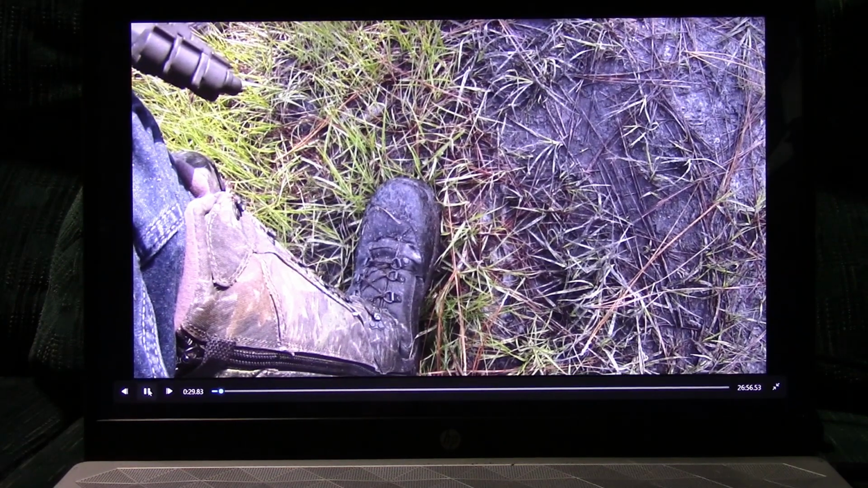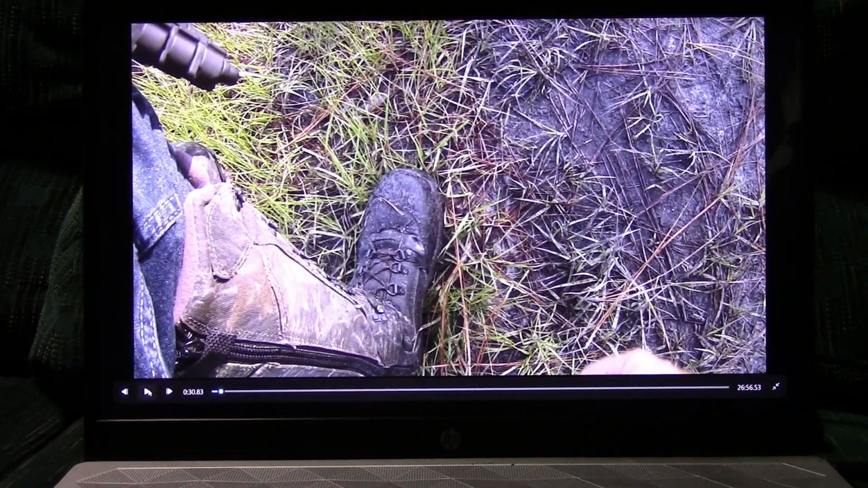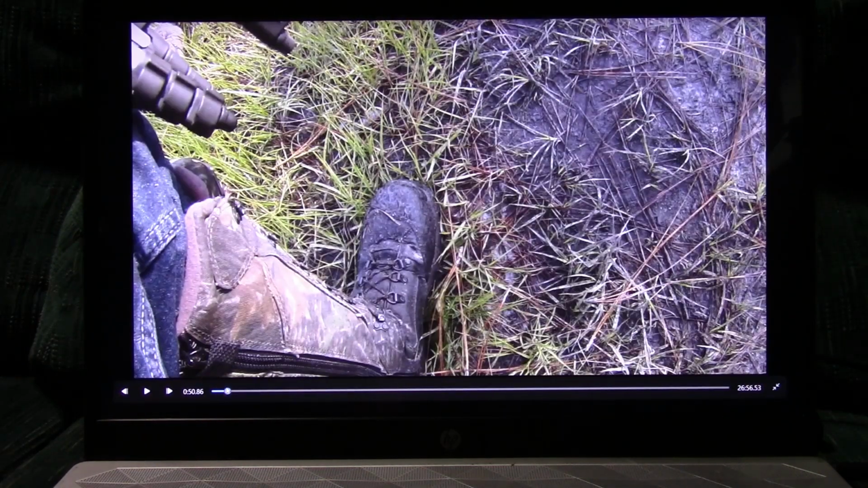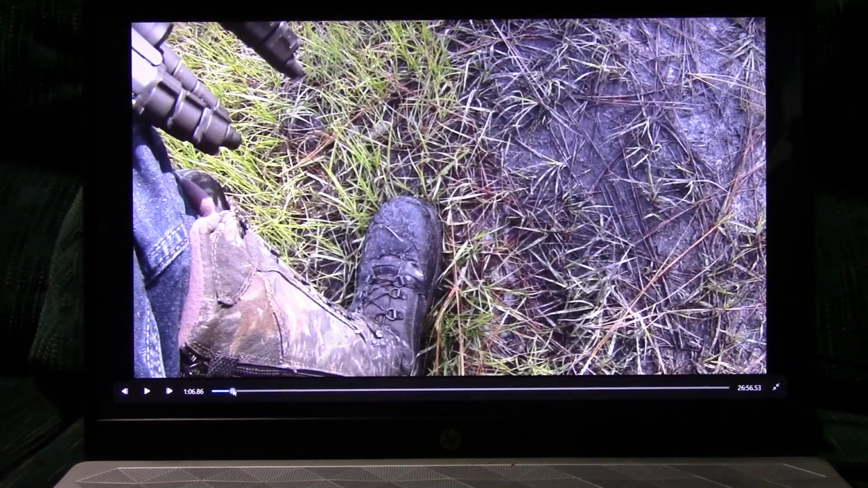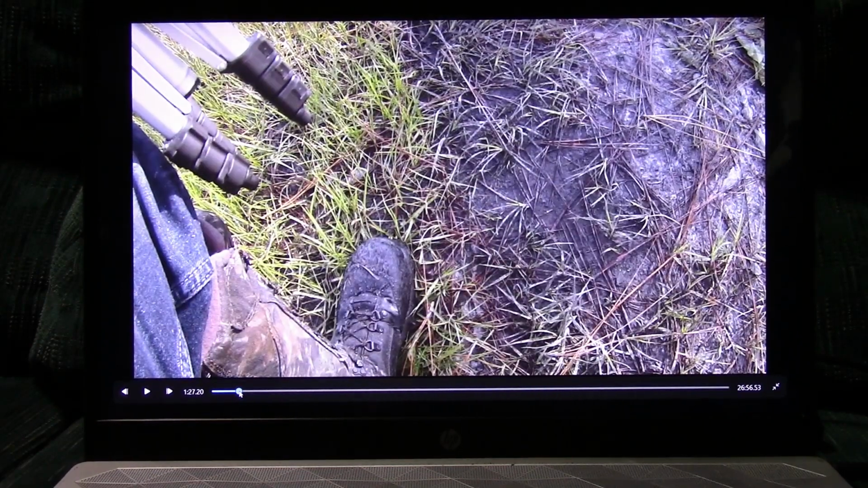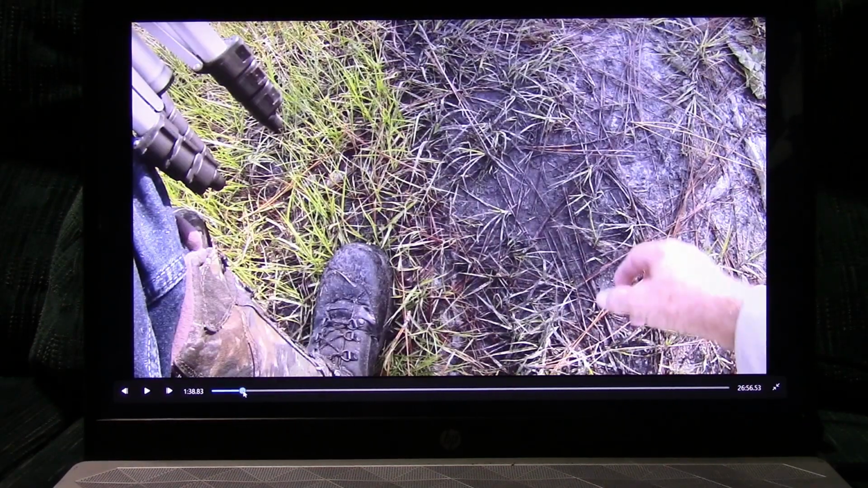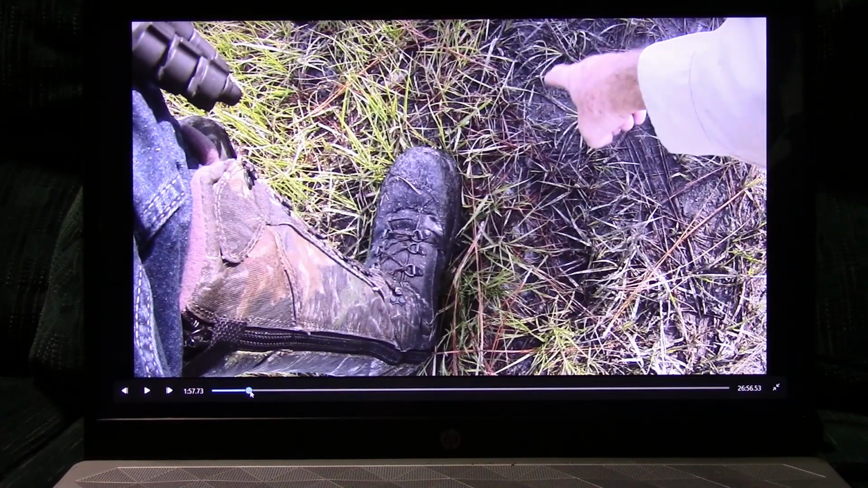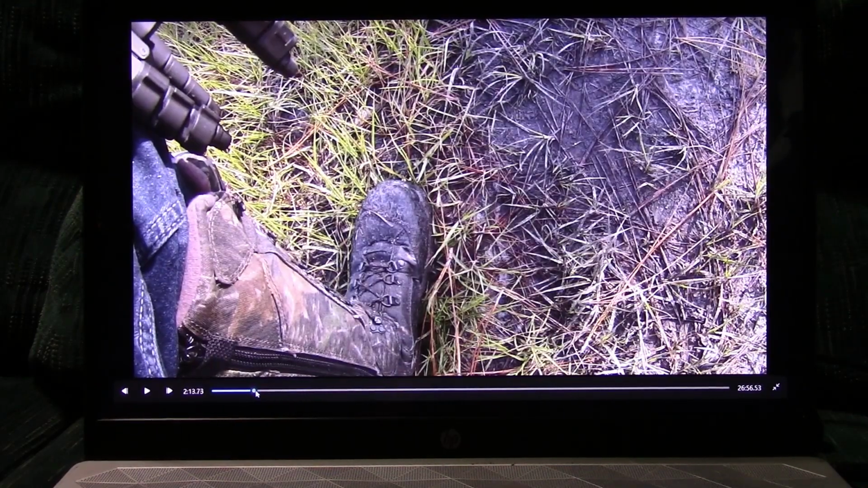So I'm going to show you just a little bit here, and then I'm going to actually show you the footage and go through this video. But as I was looking at this footprint here, and then as I stood back and looked at it and seen where it was headed to, I could see there was an animal trail right here that looked like it had crossed the road and was going in the animal trail and into the swamp.